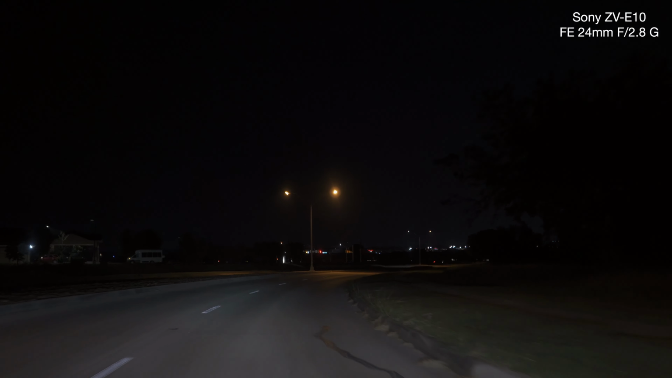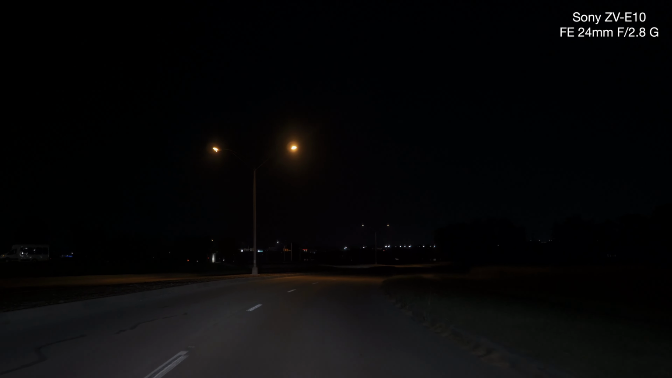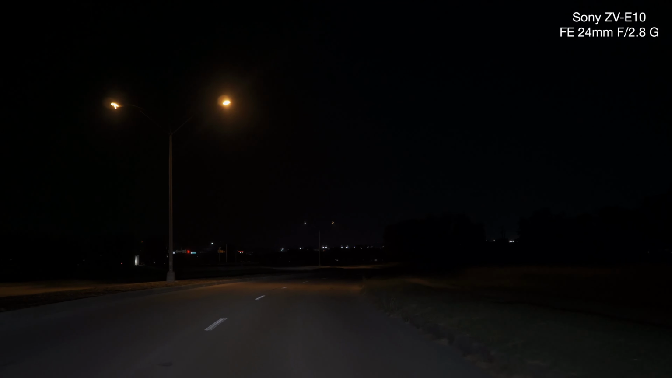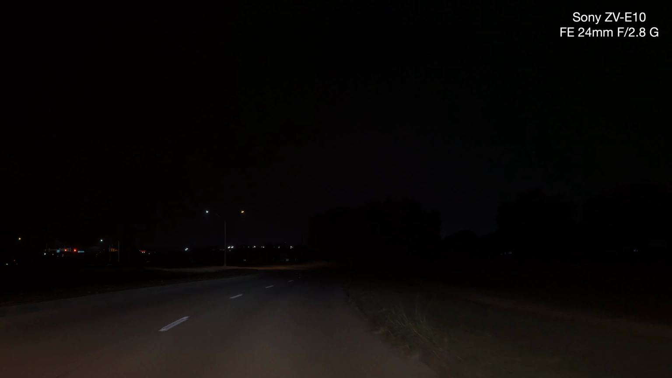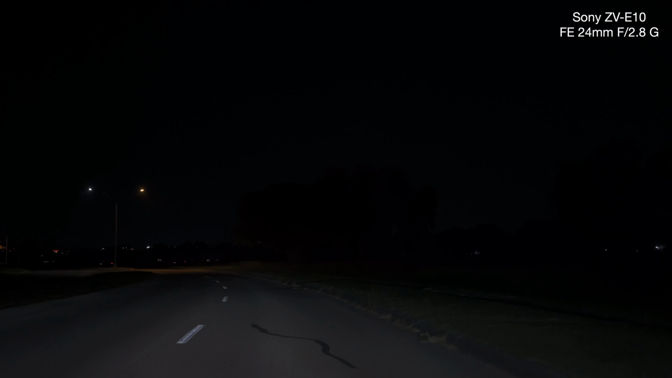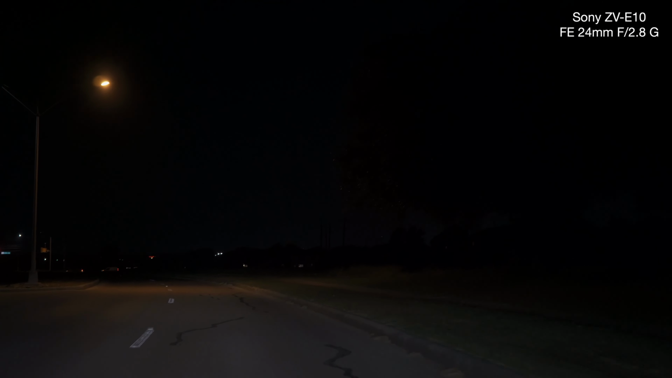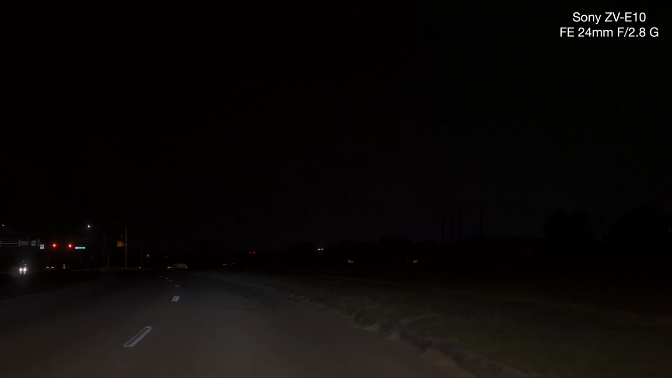Now, if I do 1/60th, that looks pretty good. So I'm saying maybe 400 might be too dark. Are you seeing too much stuttering? See, that's what I'm also looking at.